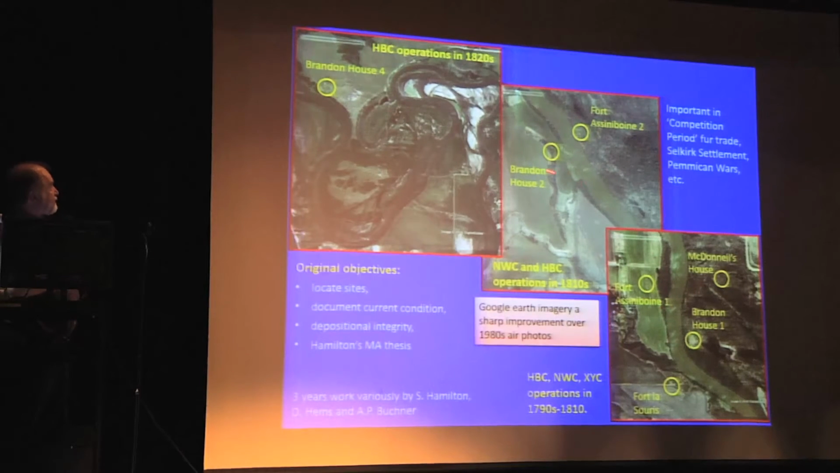So here are a series of Google Earth images showing the posts. There are 3 discrete clusters, one in the south, one in the middle, and one up here. I'm going to talk about this post.